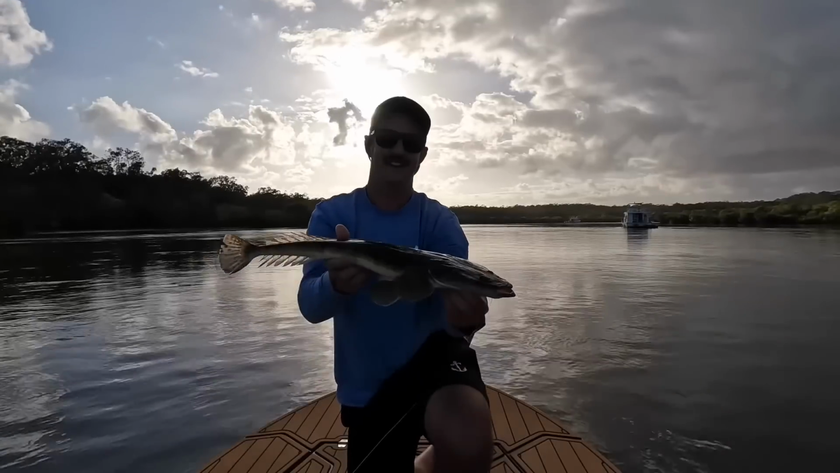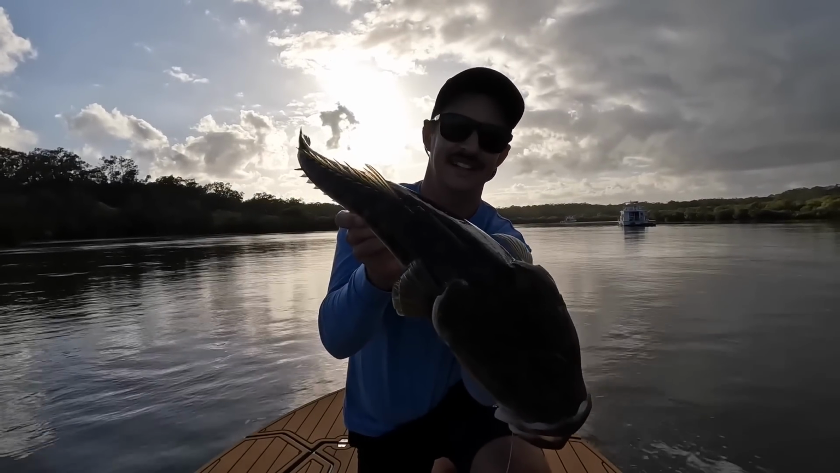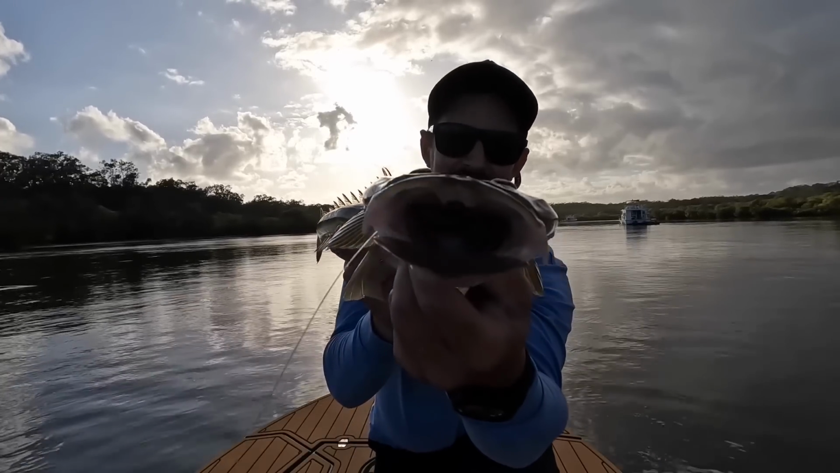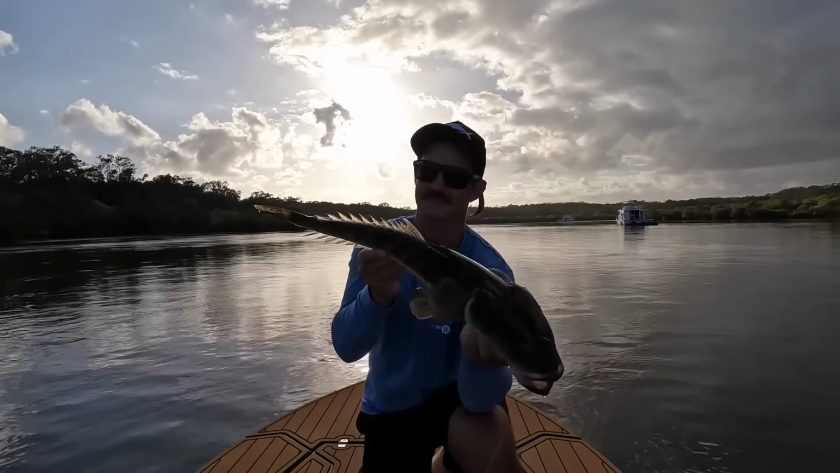Good dusky. He'd be a good 60 odd centimetre fish, I reckon. Clunked it up in the shallows. You won't be able to see it down there, he took it down pretty deep. Yeah, I'm happy with that.